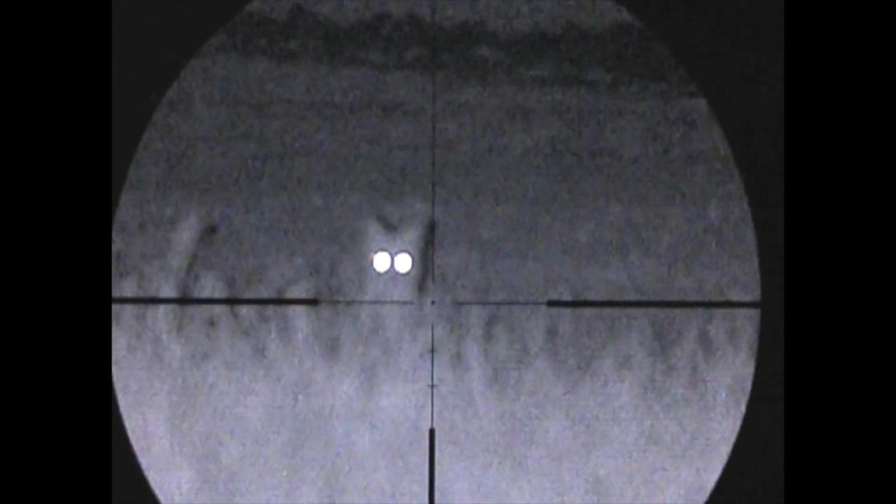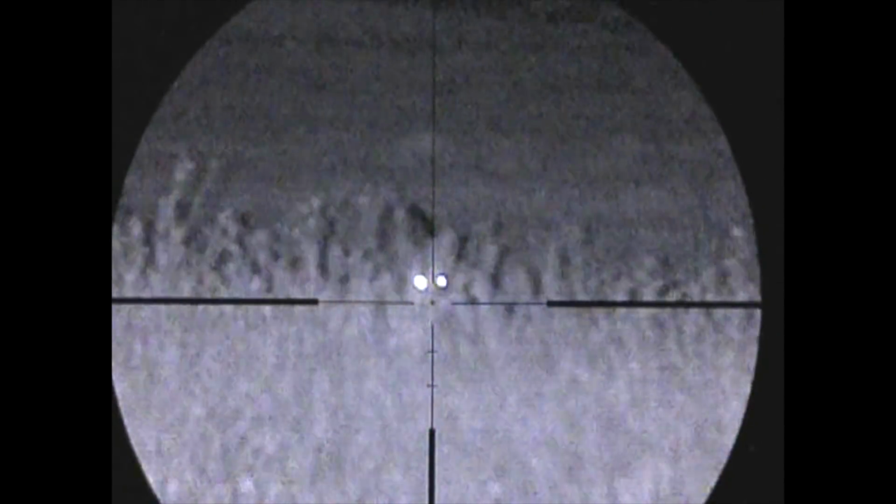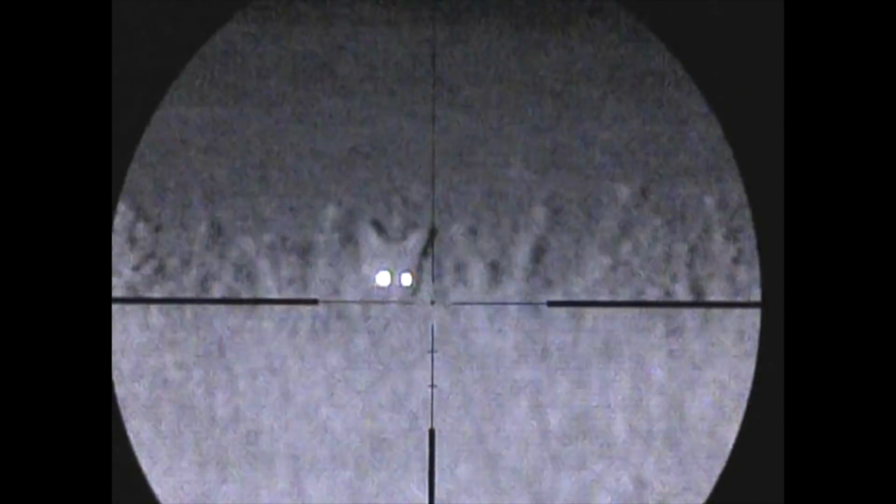This fox came in like an absolute steam train. It's headwind, as you can hear on the Nitesite here. It's really rather windy, and it stops just as the crop changes, so I can only see the head, but sometimes that's just enough. That's all you need.